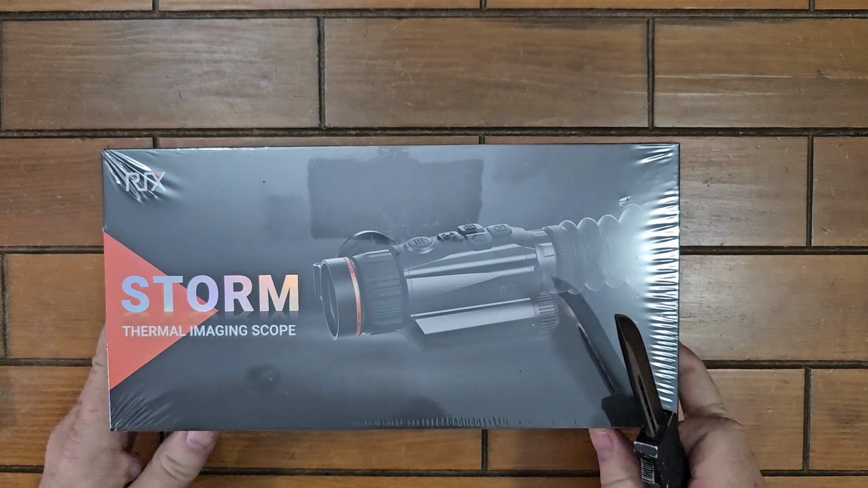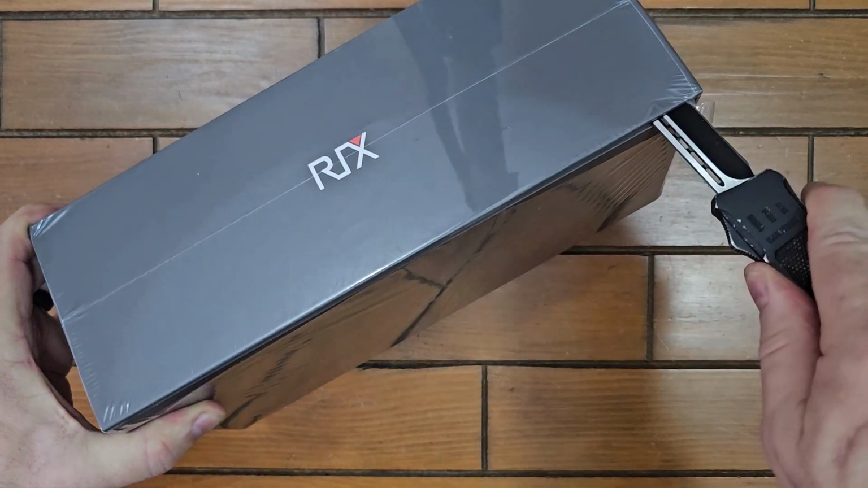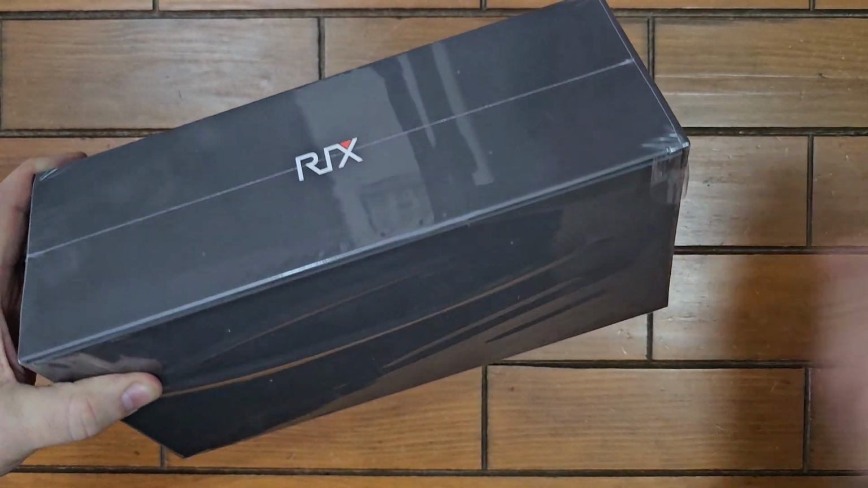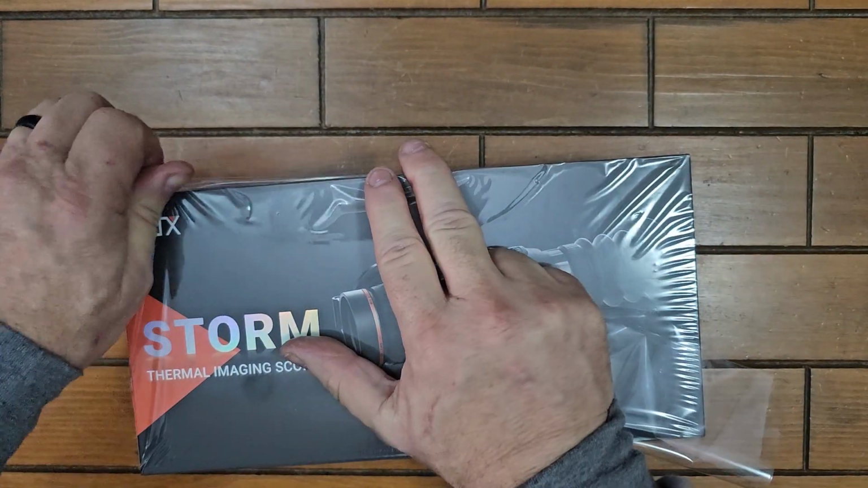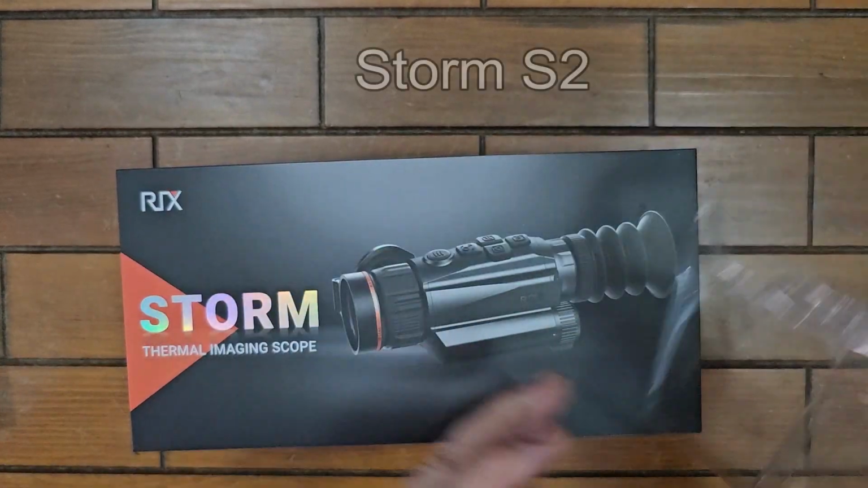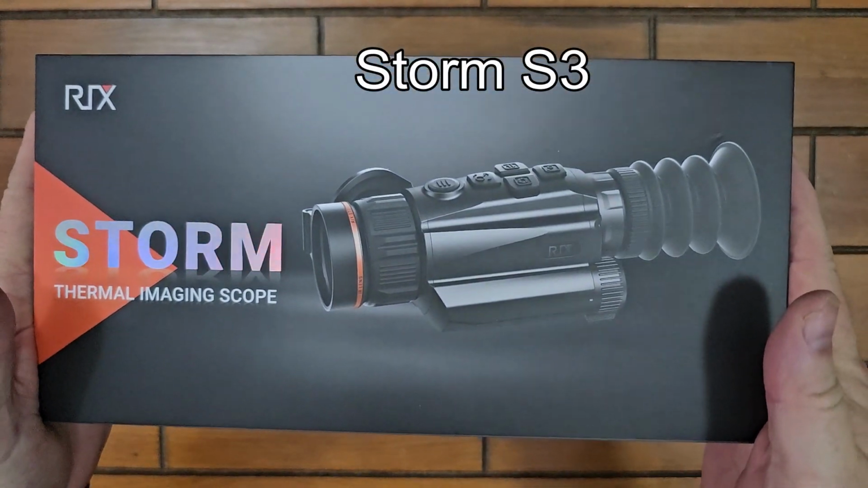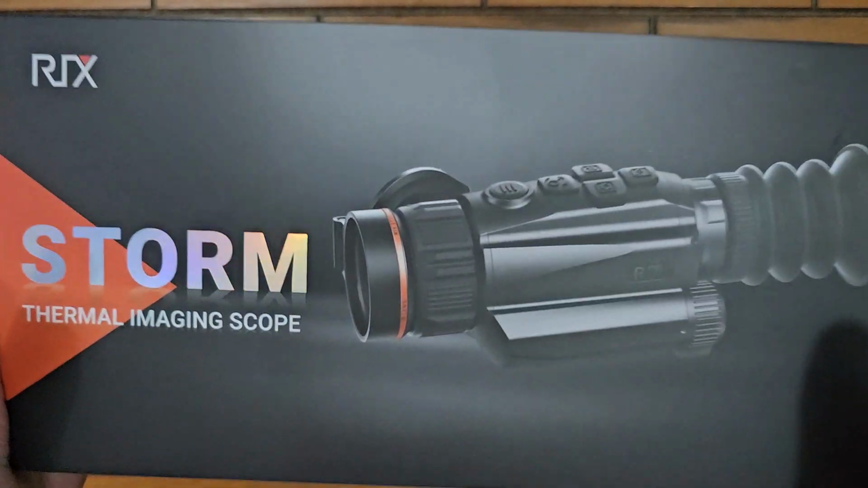And now to the main event. Allow me to introduce you to the RIX Optics Storm Series thermal weapon sights. These are a small, lightweight, about 20-ounce thermal weapon sight. The two models that I'm going to be evaluating come in 256 resolution and 384 resolution. This is a very budget-minded optic. They're actually quite good, as I found out.